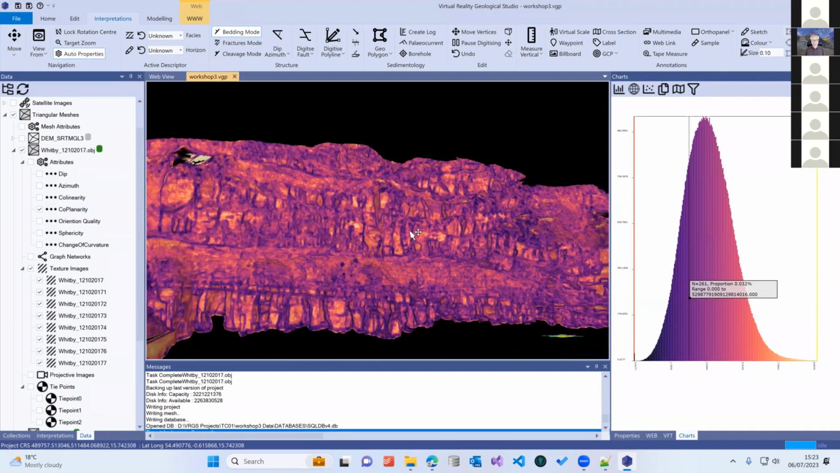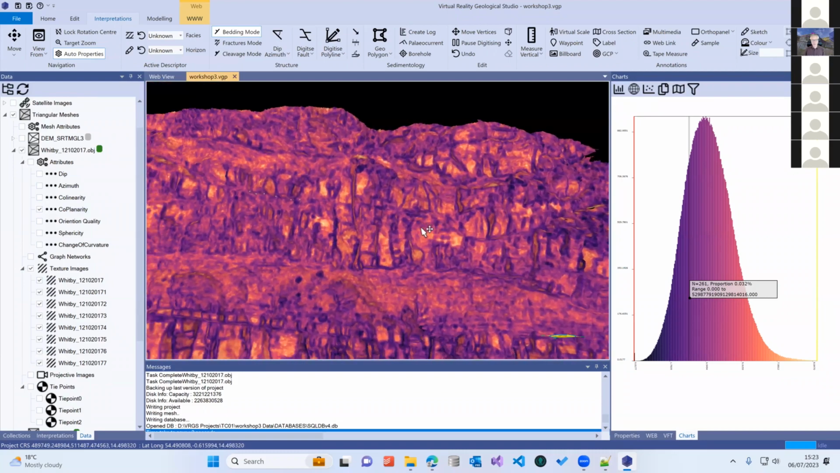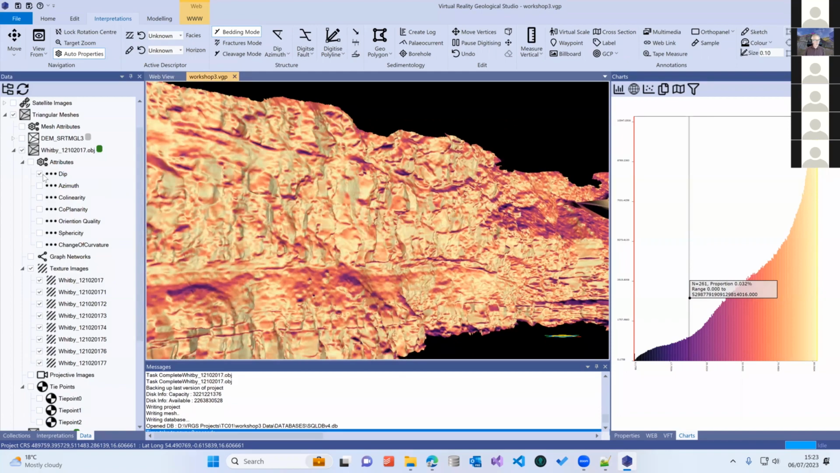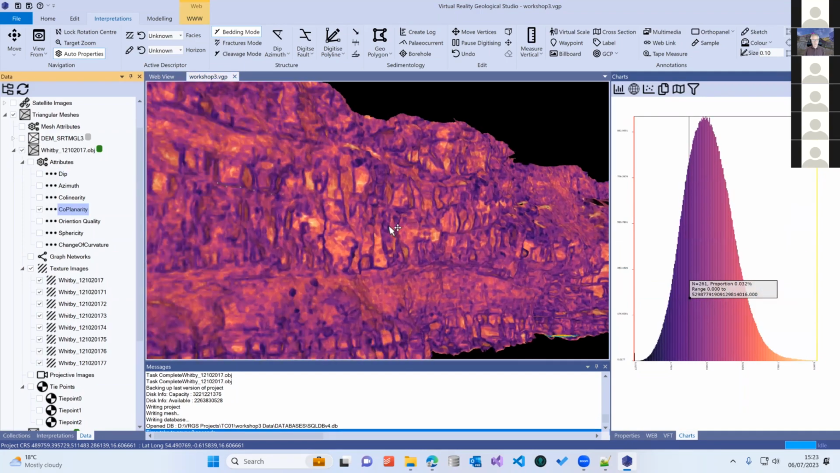Very easy way of being able to pull out nice flat areas on your outcrop. Now we also, of course, have our dip and our azimuth data. If we've got the dip and the azimuth attributes selected or created on a mesh, we can just show coplanarity.